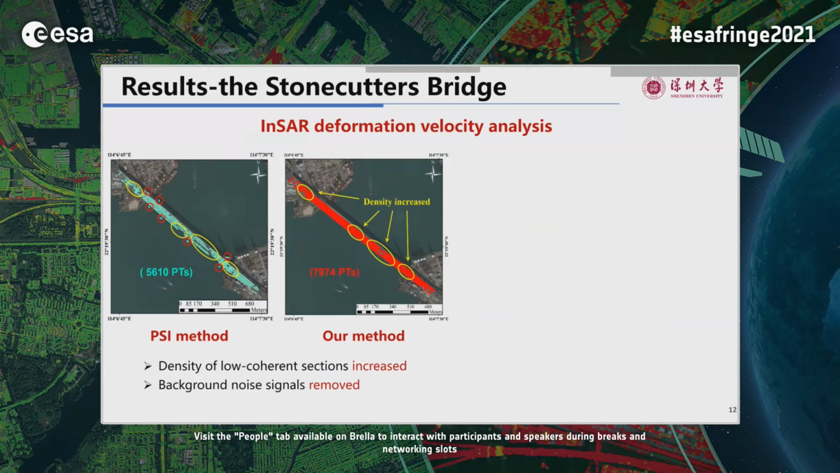Then the results. Although the PTs selected by the PSI method on the Stonecutters Bridge can almost cover the entire bridge, the PTs selected on the low coherence sections are sparse, and the background noise signals are also identified.